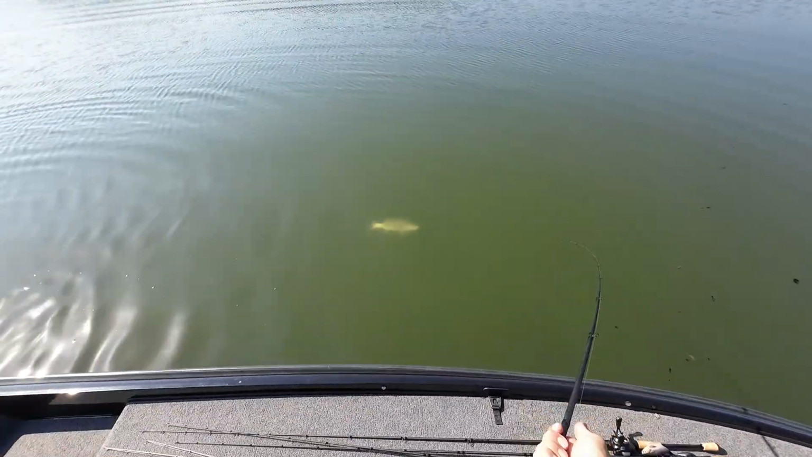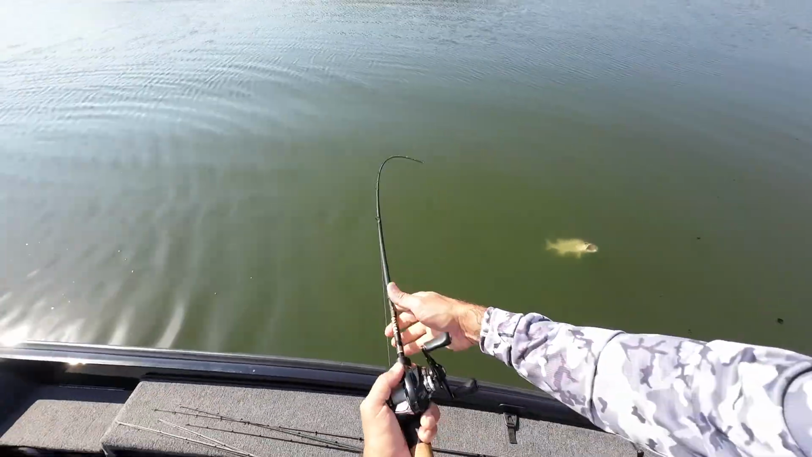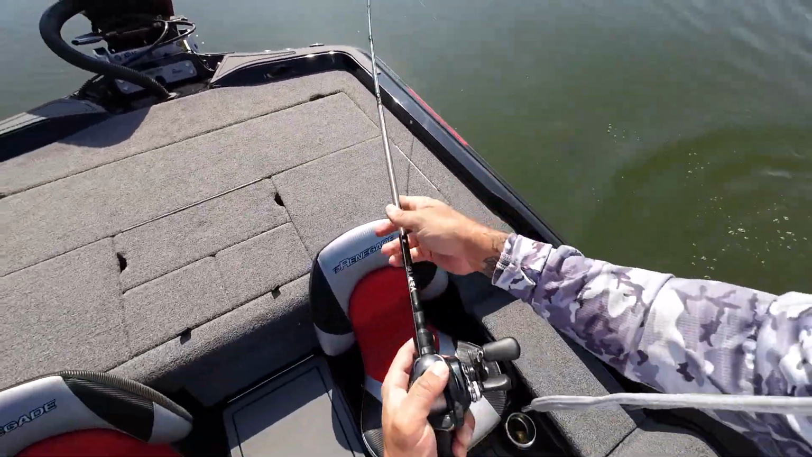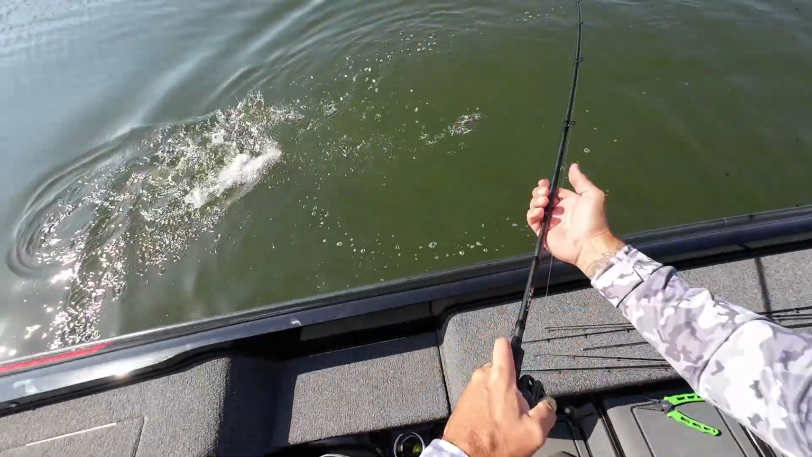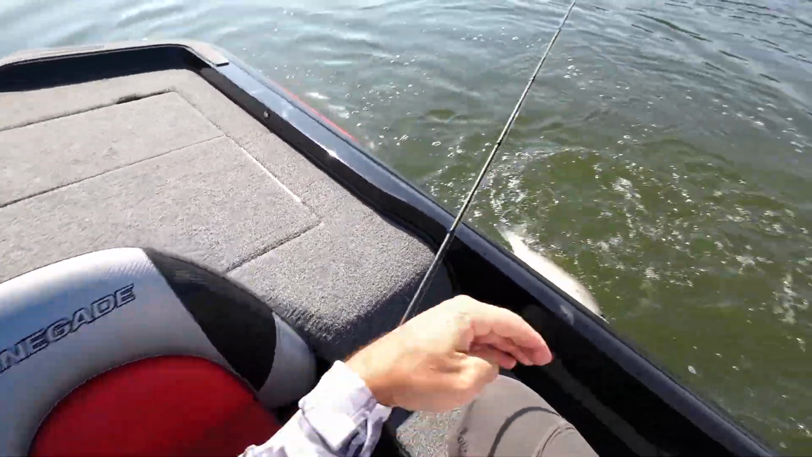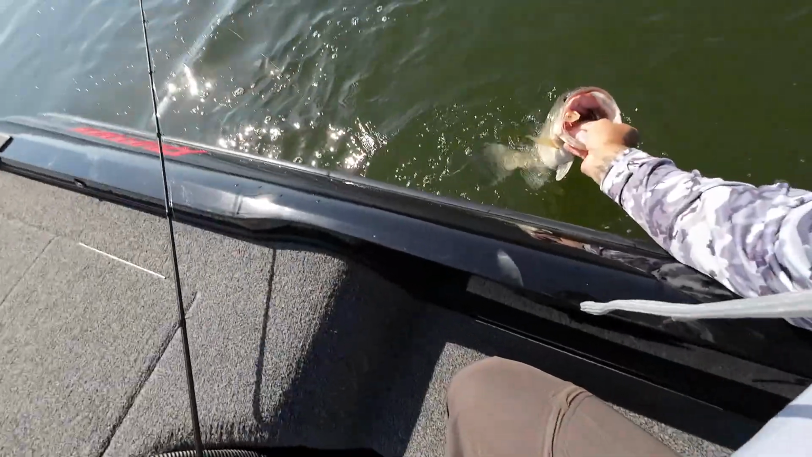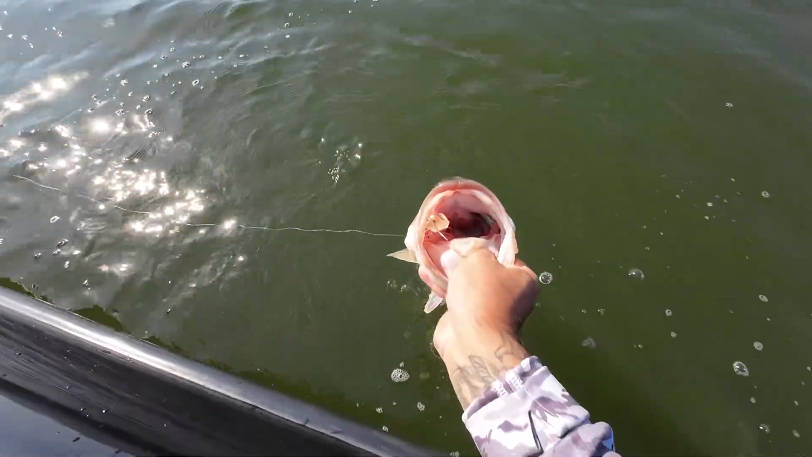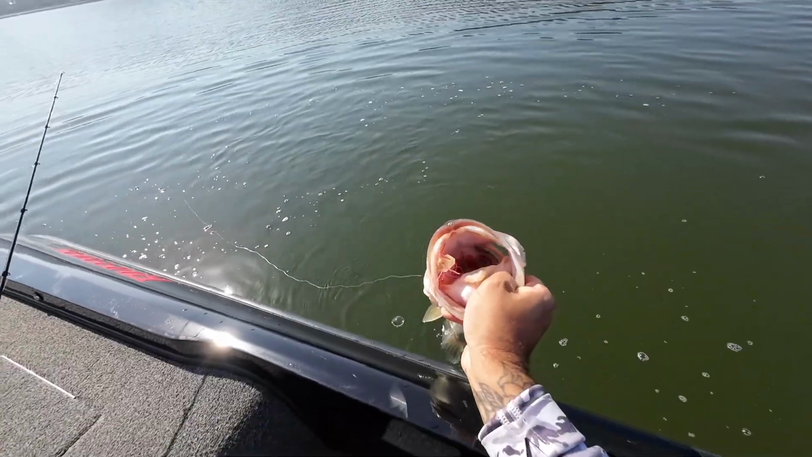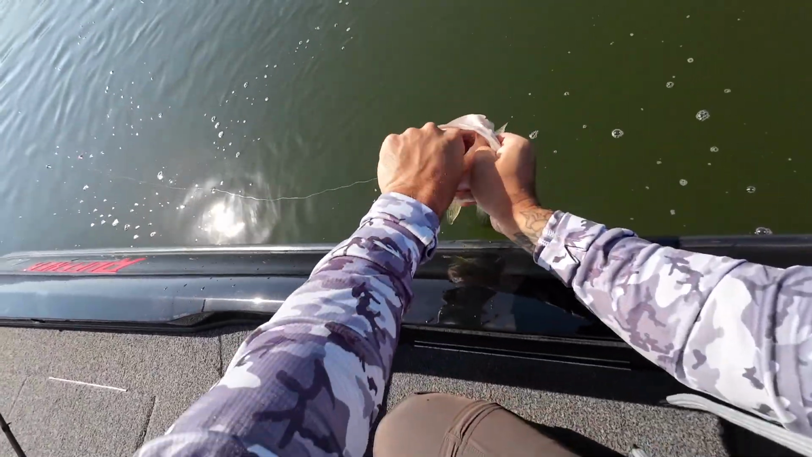I just literally dropped it. I was yo-yoing it. He's inhaled that jackhammer. Didn't even hesitate. Stay down. I mean, that's, what's it, 1.5? Look at that fish. Oh, beautiful. Check out, he's got that thing down. Beautiful fish. Whew. Oh, that's nuts.